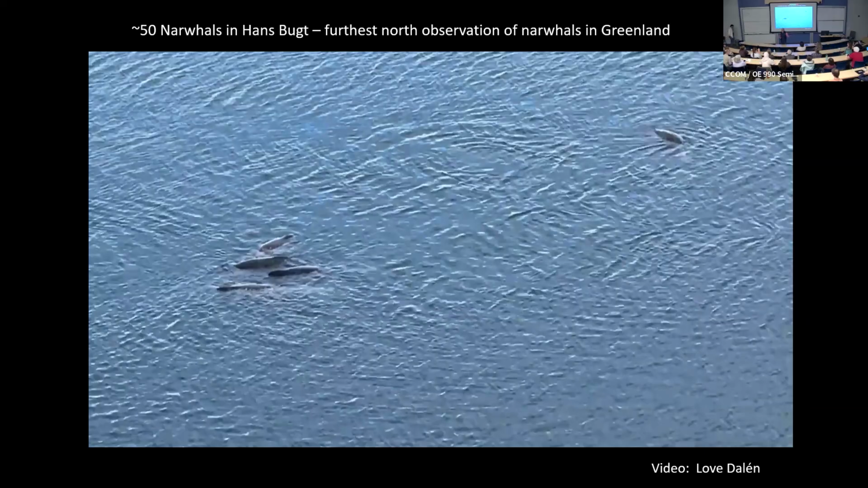We were several hundred miles from Alert on one side, and then the Danes have a military base at the other end of Greenland.